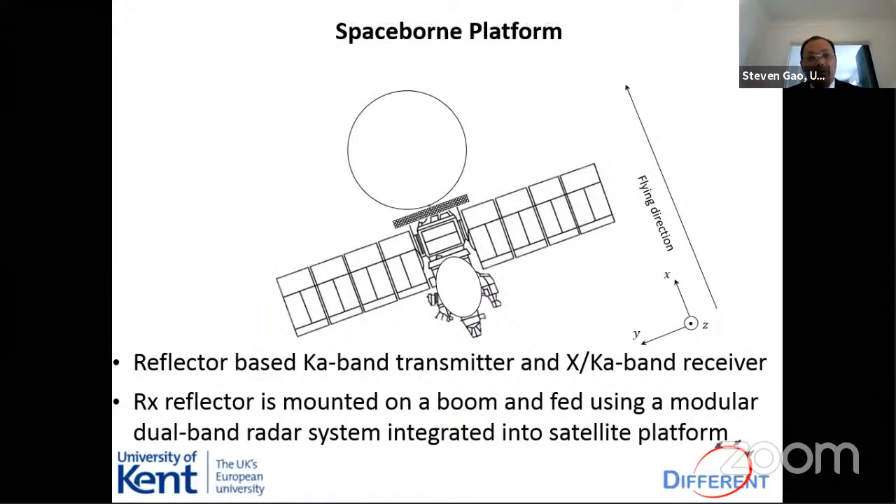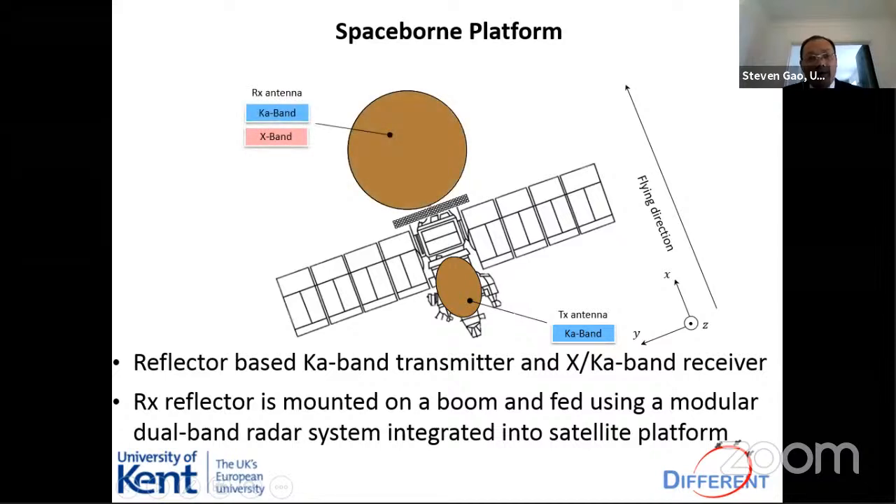This is a spaceborne platform. You can see we have the Ka band transmit antenna at the bottom. We also have a K and X band dual band antenna for receiving. This antenna will be put on the boom, because the reflector will be put on the boom. Then the reflector will be fed by an integrated feed system, which is digital beamforming.